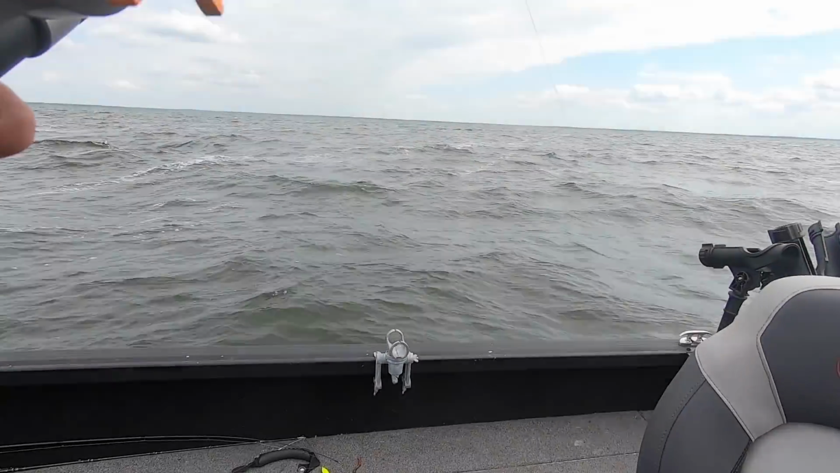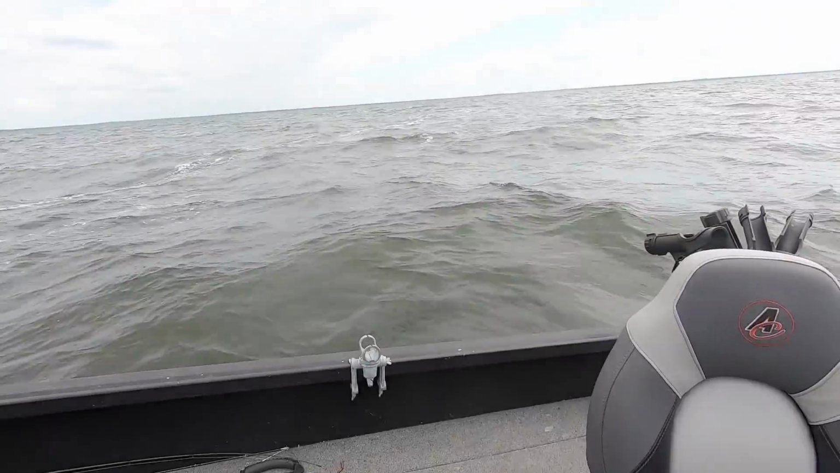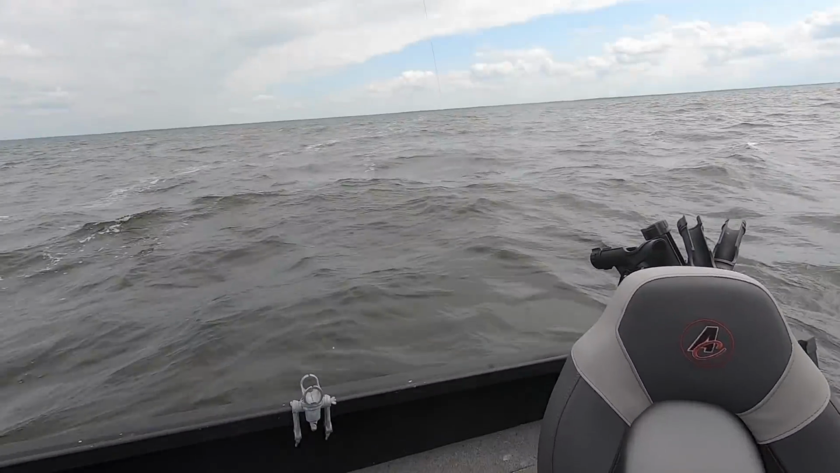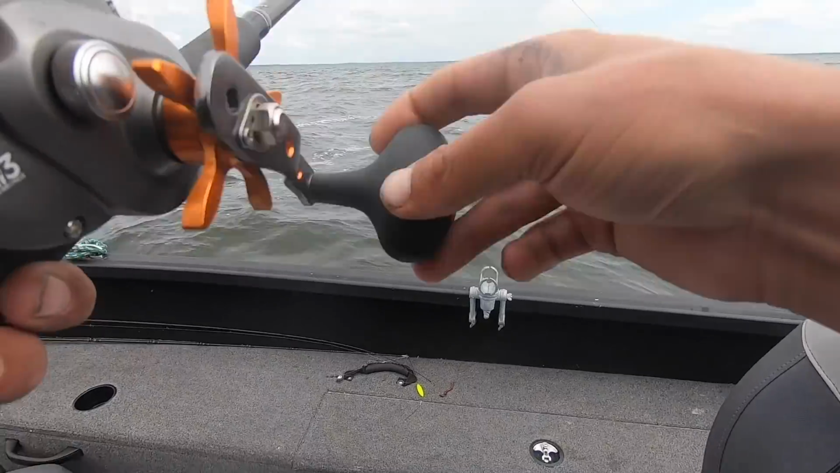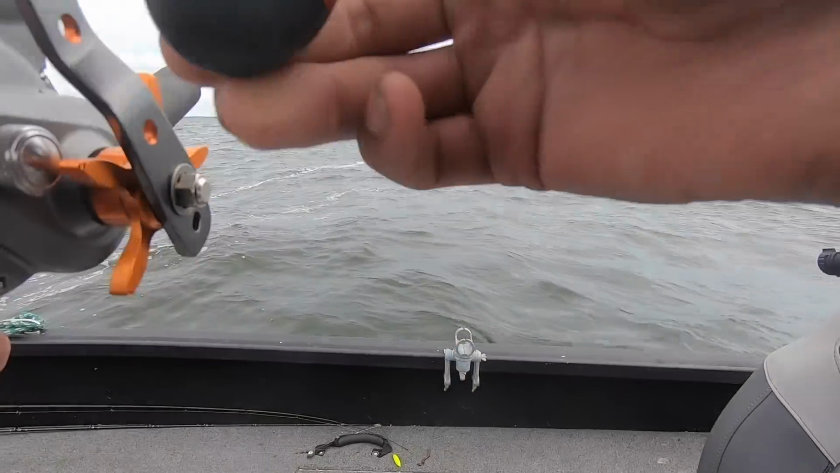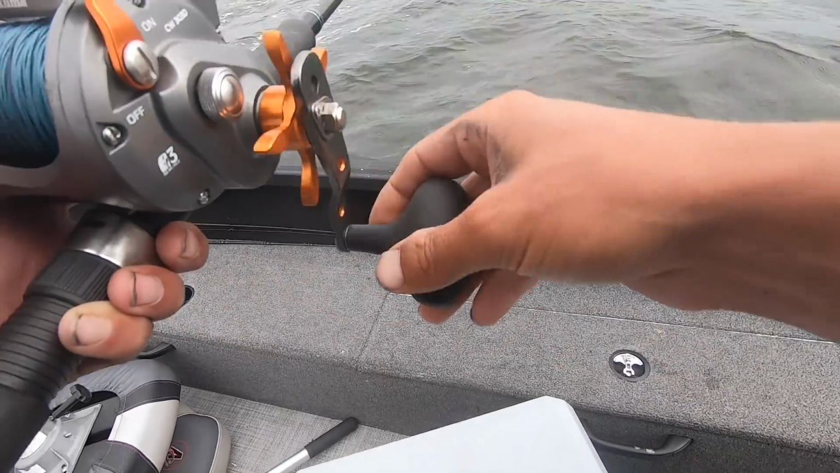Kept going down the spot, saw a big mark on the graph, and he hit it. I don't know if he is super big. I am starting to get onto something, which feels good. The puzzle pieces have gone together slowly today.